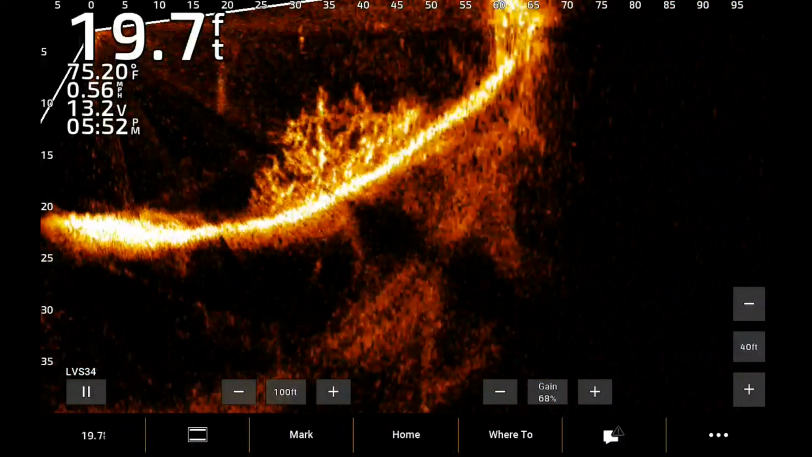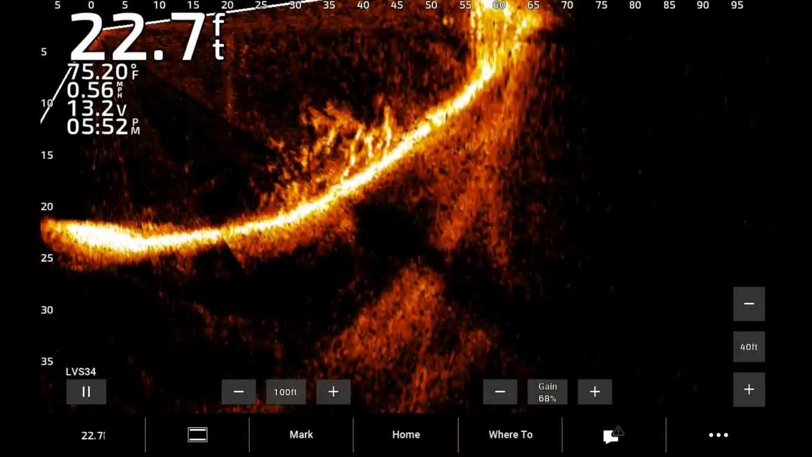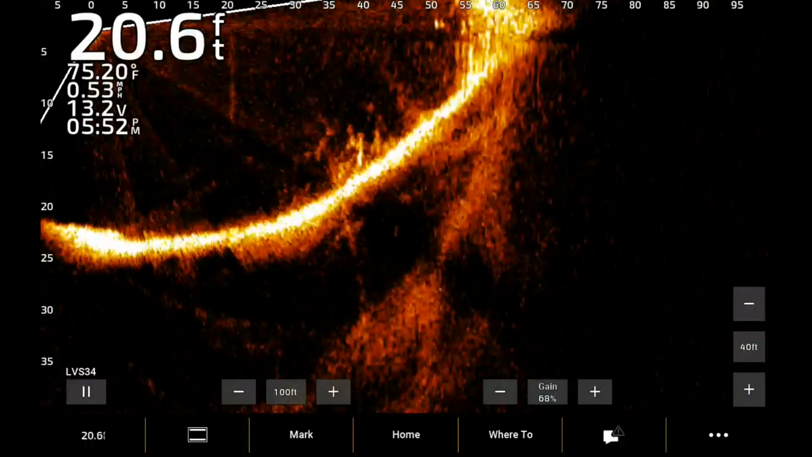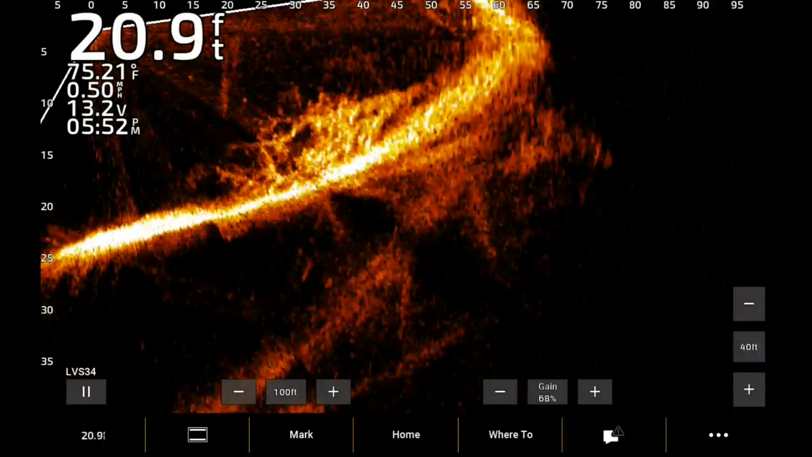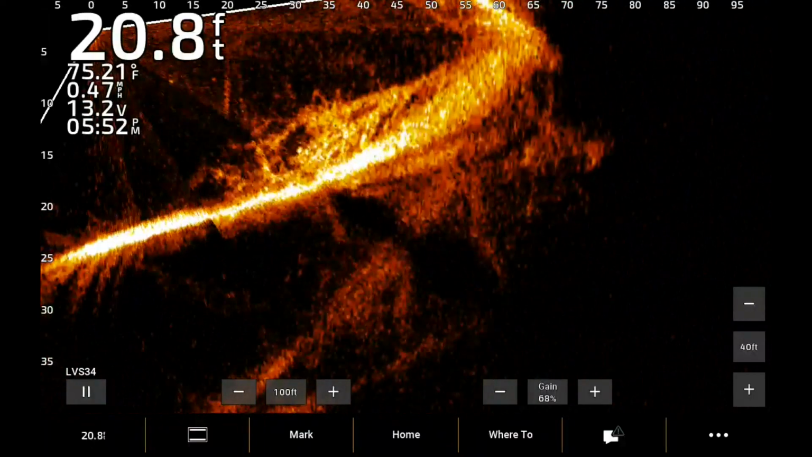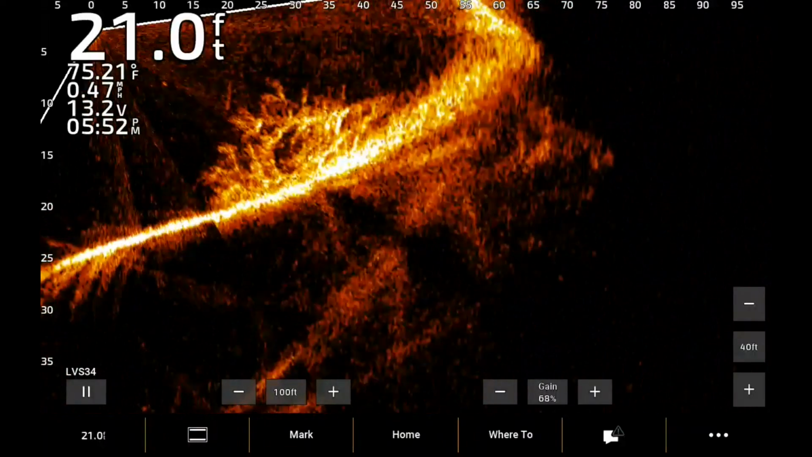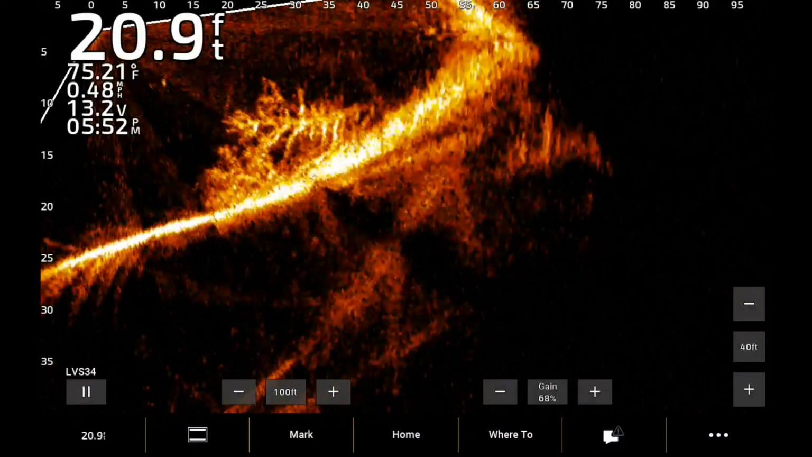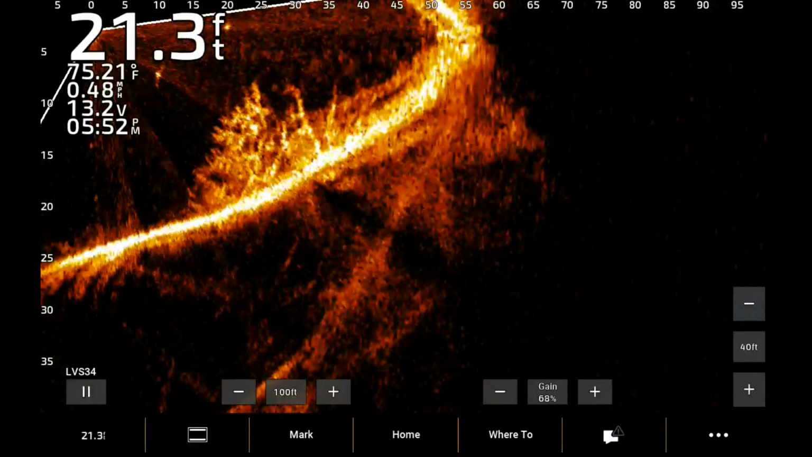You notice I'm in a little cut, looking straight up at the bank, and you can see the bottom goes up and gets shallower, and there's the top of a tree I'm looking at right there. Now, my boat is facing the top of that tree, and you see where the base of the tree goes back. The actual tree trunk goes straight back and goes out of the water. But we're looking at a side view of what I'm looking at in real life from the front view.